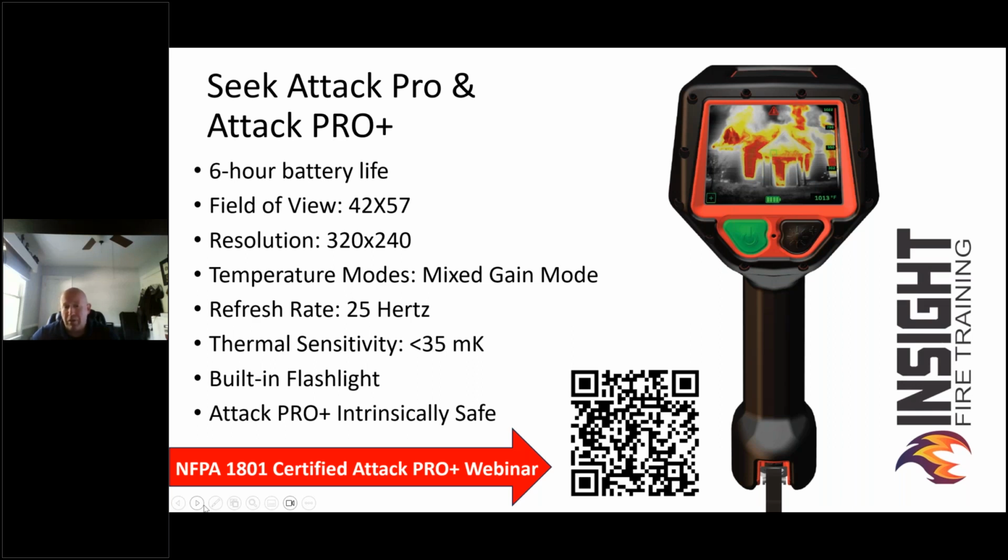It has a built-in flashlight, which I must admit I was not a big fan of at first, and then when I got it in my hands, I like it a lot. The only thing I wish they'd done is switch the flashlight lens and the germanium lens, because if you push that button on the right-hand side and turn the flashlight on, and you reach around to wipe the lens on the right side, it lines up with the flashlight button. That frustrated this simple firefighter. I had to teach myself right for sight, because I was reaching across and wiping the flashlight lens instead of the germanium lens. I'm sharing with you my failures, okay?